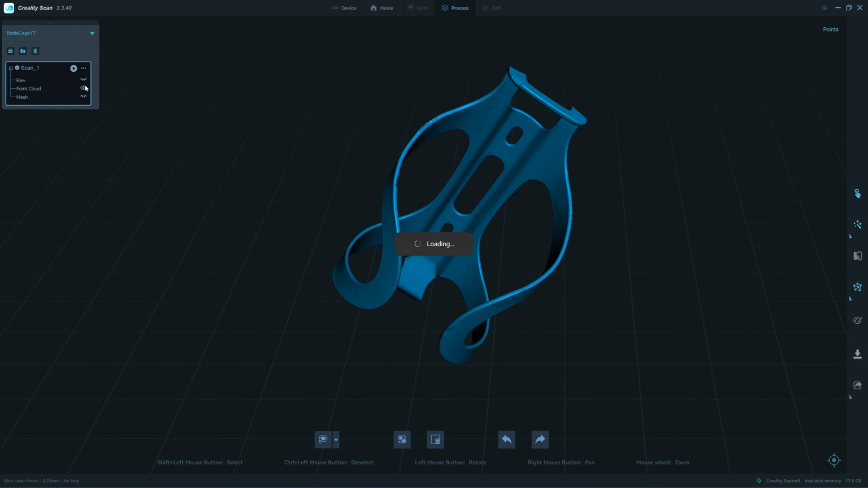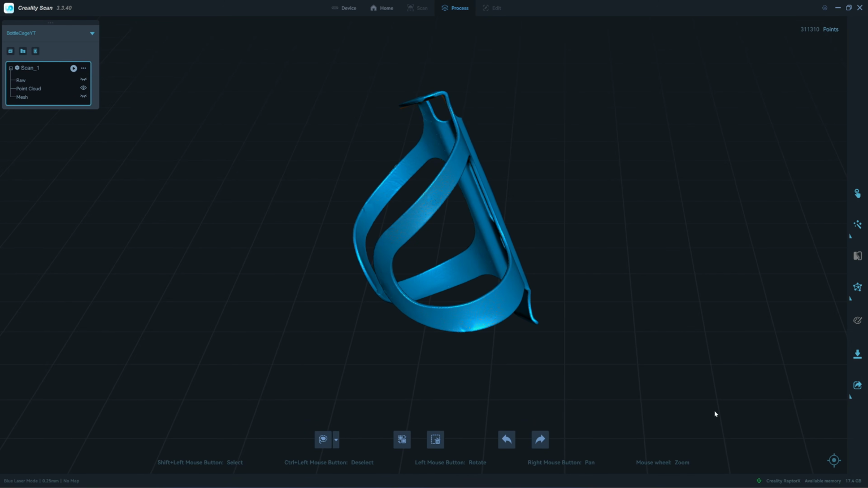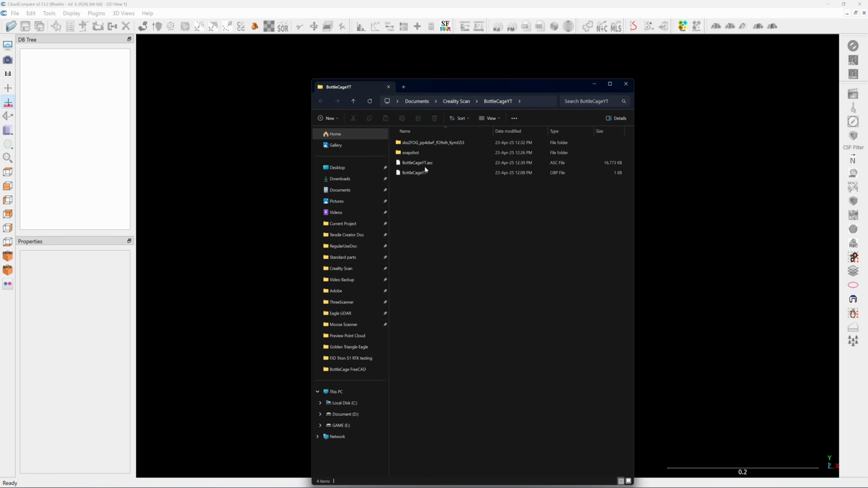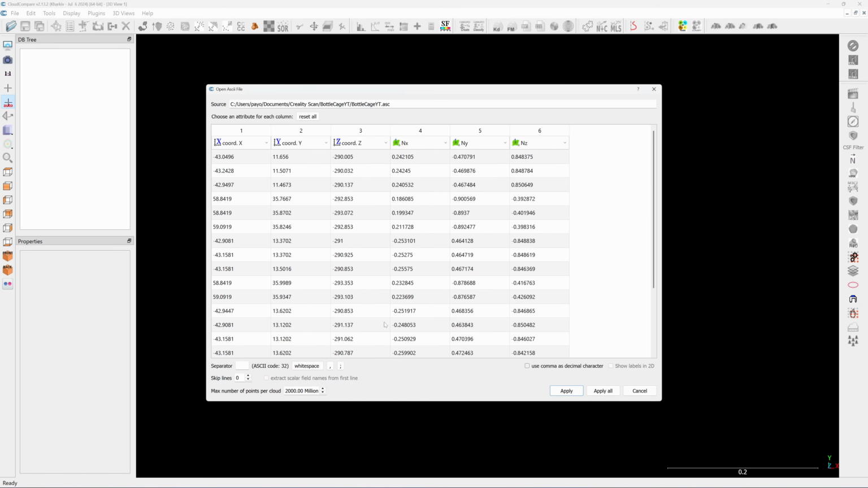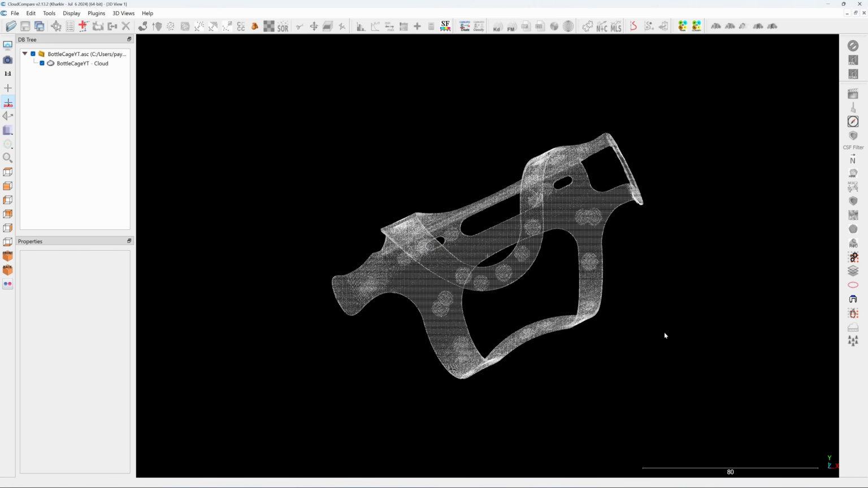Going to export this as a point cloud. Export in the SC format. Alright, now let's move to CloudCompare. Here in CloudCompare, what you have to do is just drag the files into CloudCompare. Click on apply. Now you have your 3D scan.